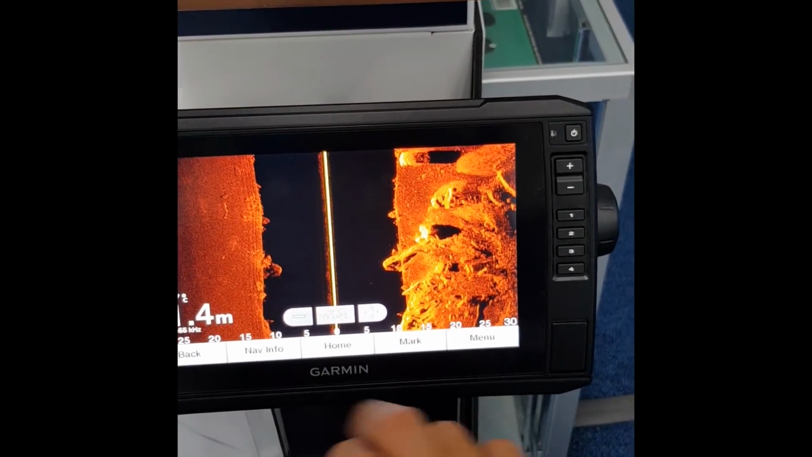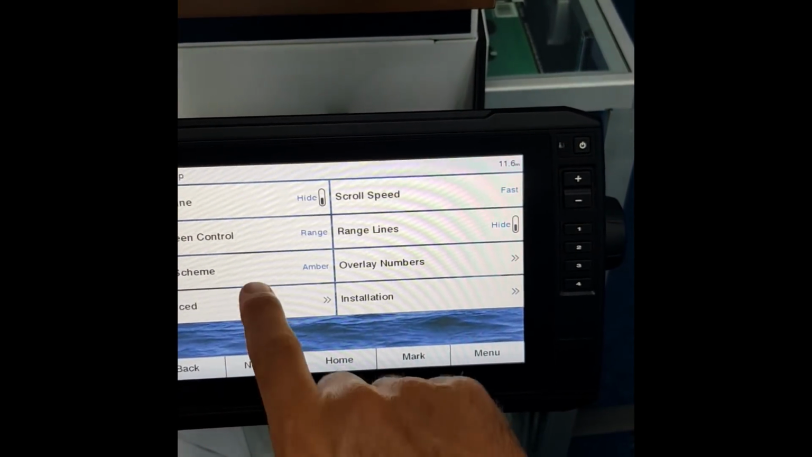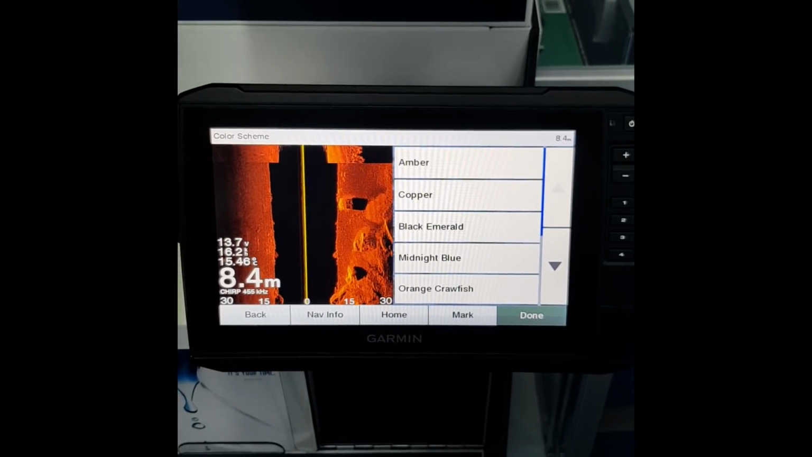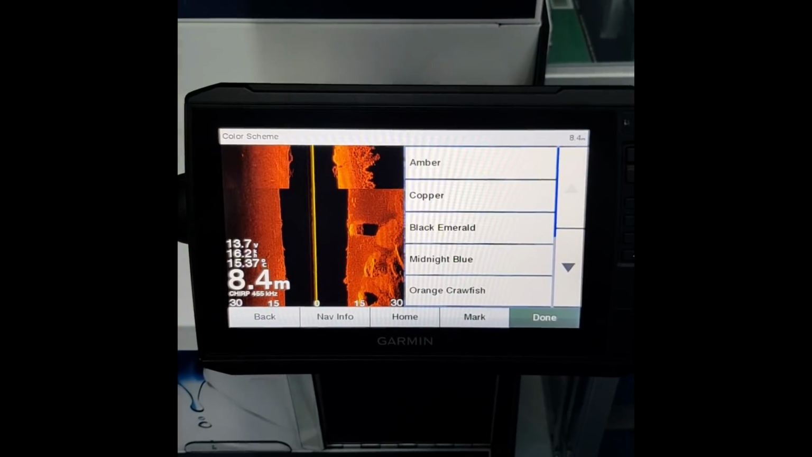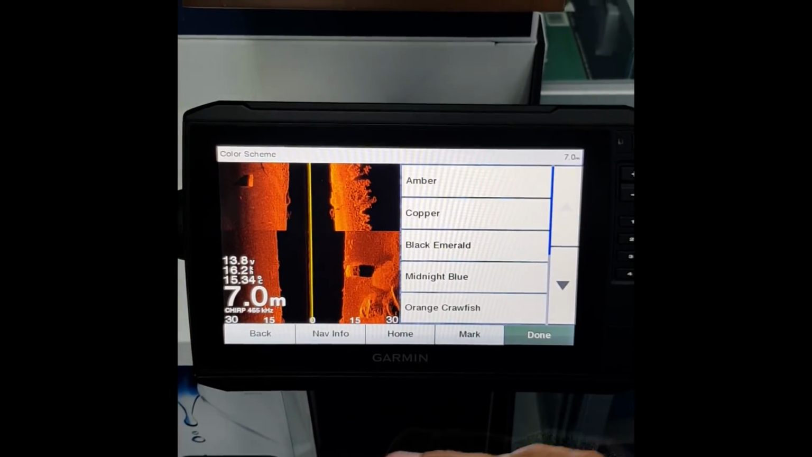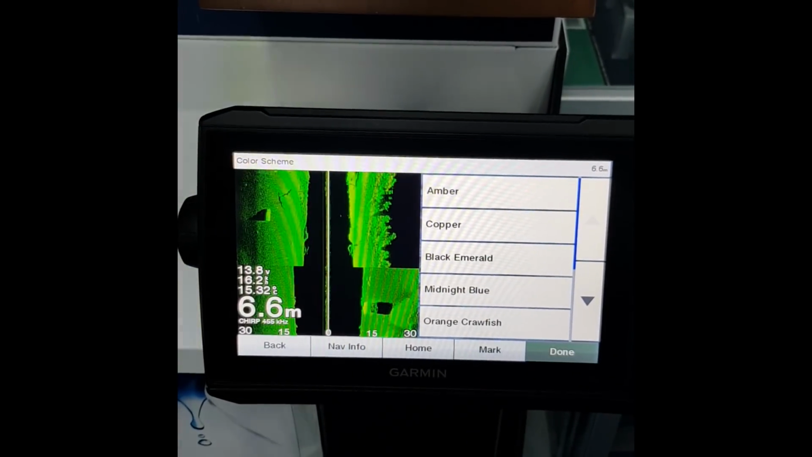So what we'll do is we'll go to Menu, Sonar Setup, Color Scheme. Now it'll be called Color Scheme on your Garmin stuff, and it'll also be called Color Palette on some of the other brands. So you all get the gist of what I'm about. But you have a series of different colors that you can go through, which will change your screen color. Now what I like to do, as I referred to earlier, is go to Black Emerald.